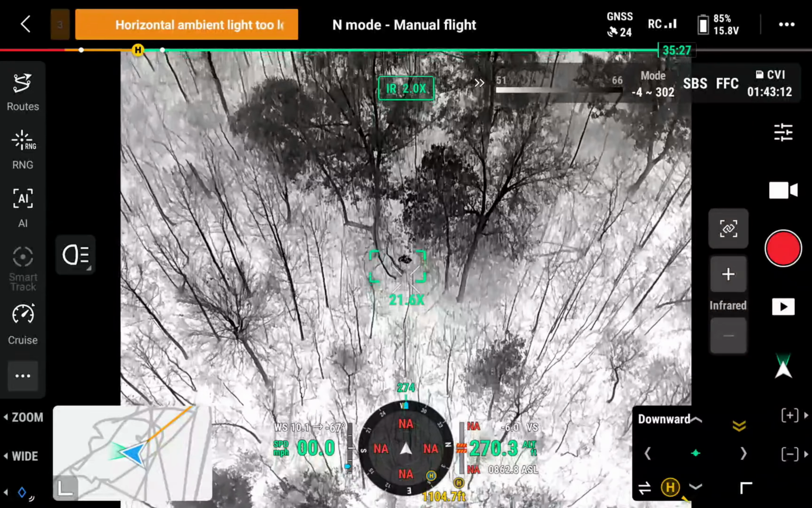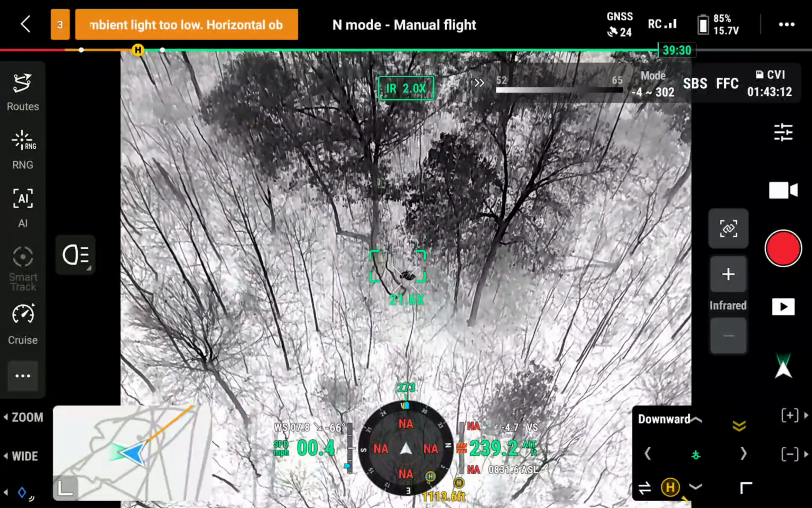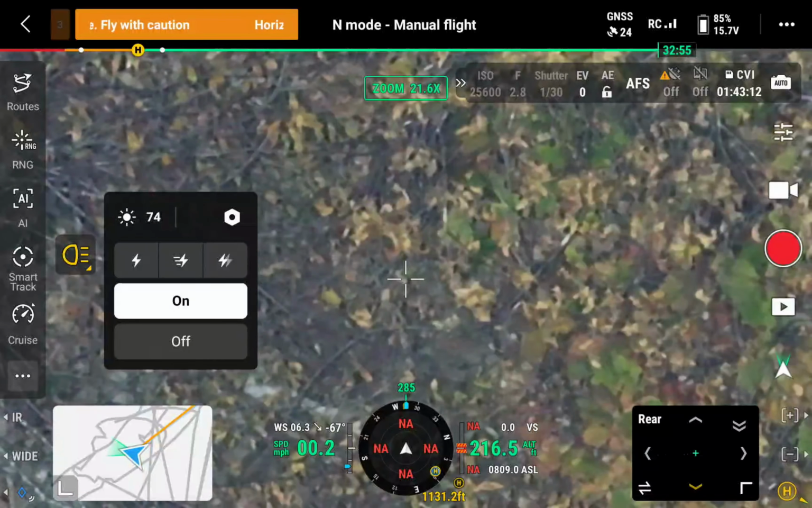I think the best look approaching one final one here would be it not moving first off. Yeah, looking like he's laying down. And when we turn the light on, his head not flopping around. I would have faith.